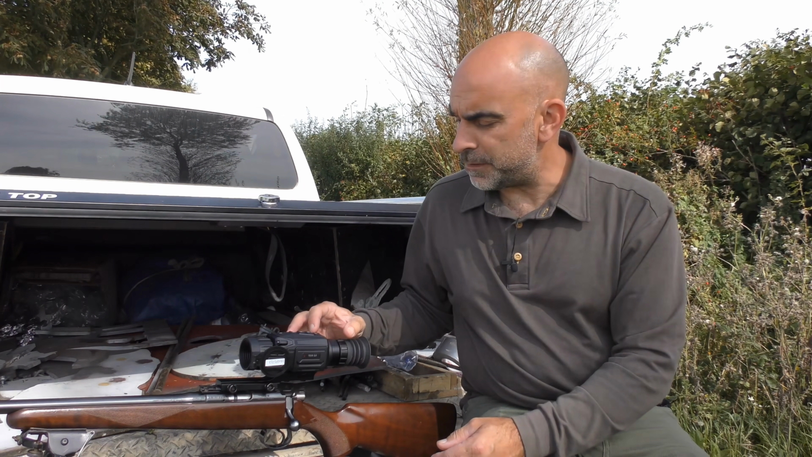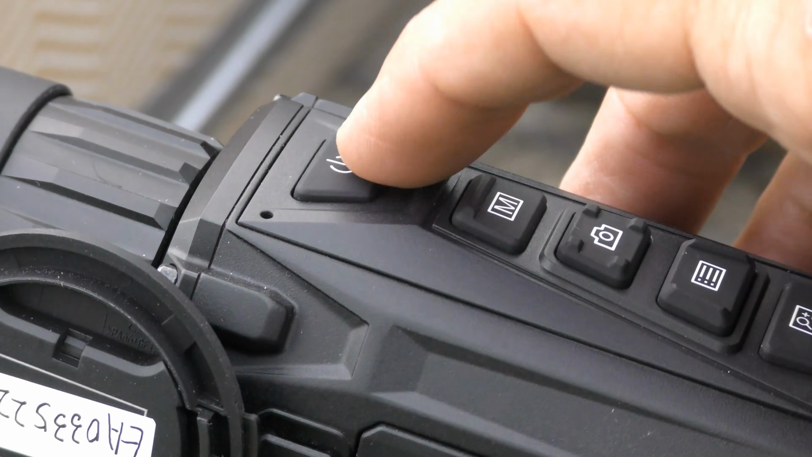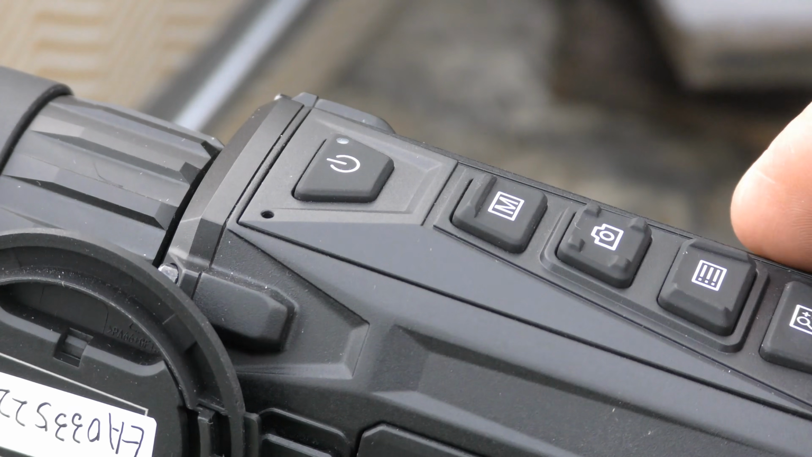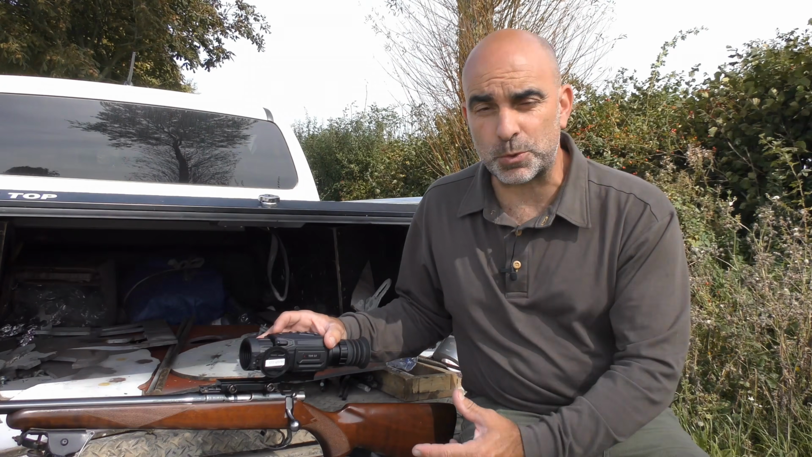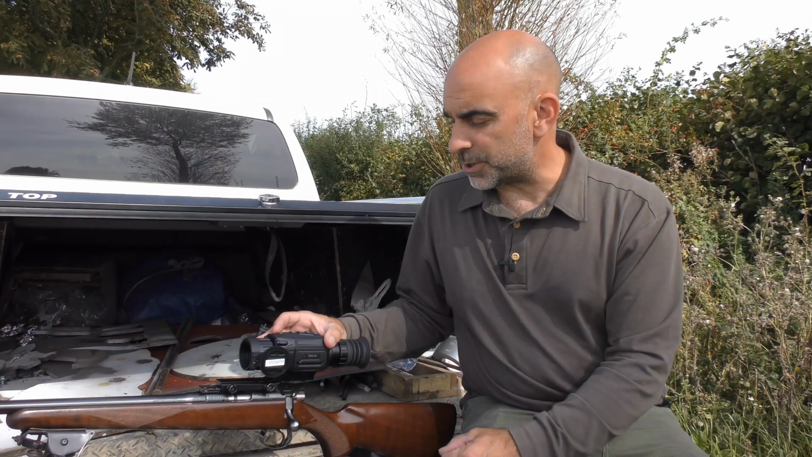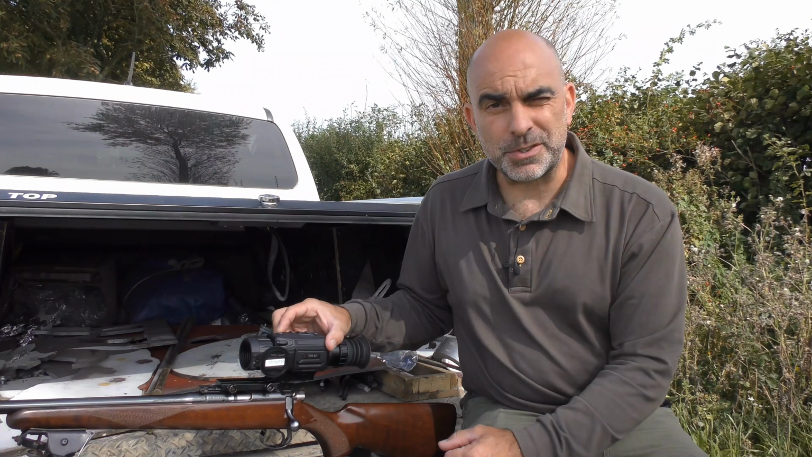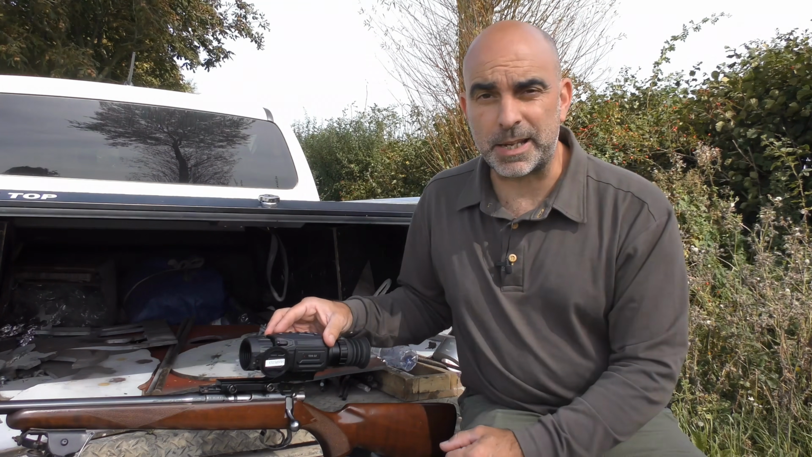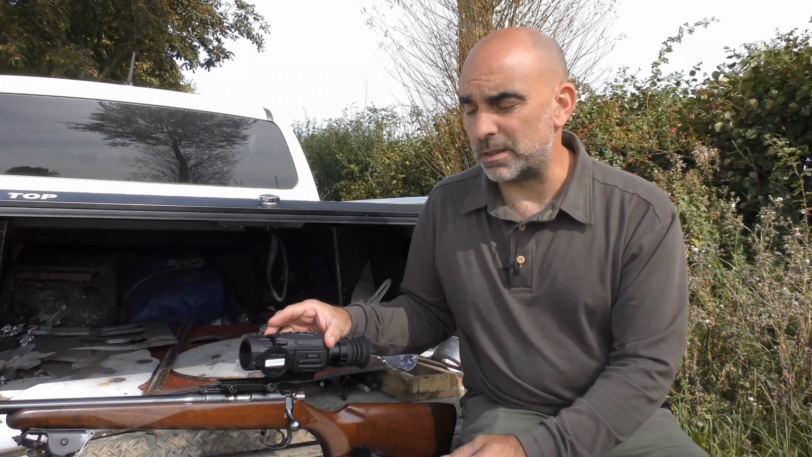So you've got 5 buttons on the top there. The first one's your power button. That obviously just powers up the unit, which comes on in around 5 to 7 seconds for the initial startup, just for it to sort itself out before it's usable. That also has a standby feature, so a short press drops it straight into standby, and then again a short press brings it straight to life.